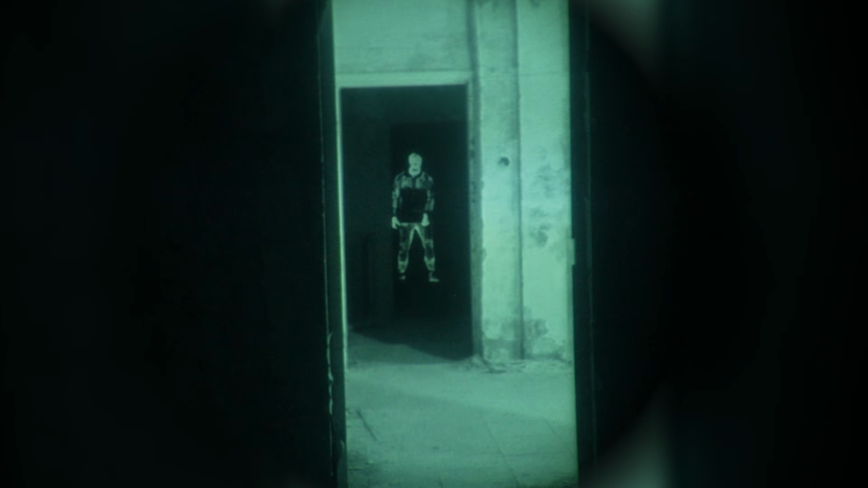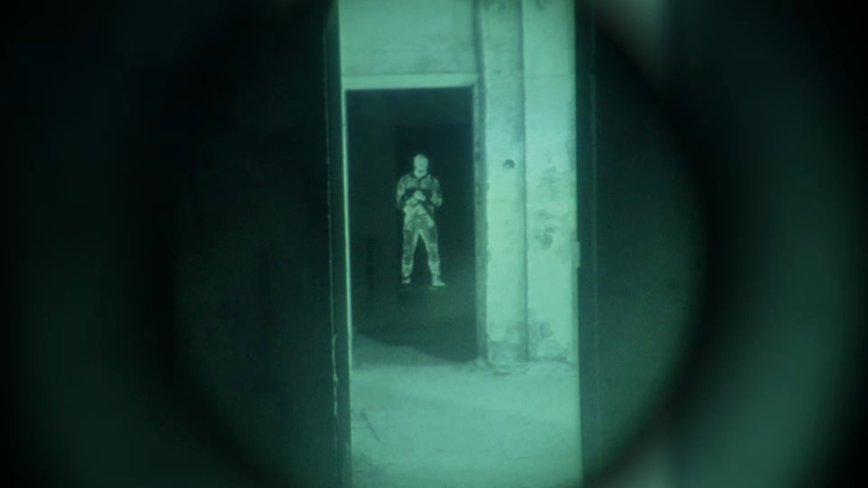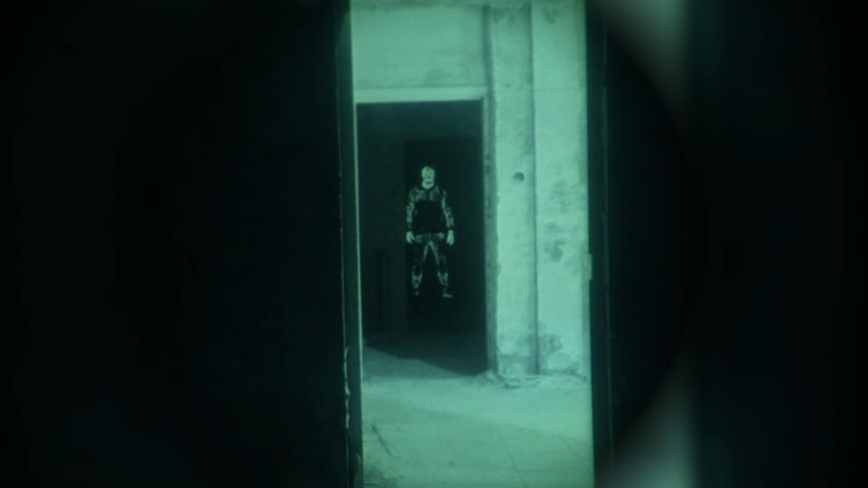Now we have a photonic barrier, so there's a hallway or a staircase which has light in it. We're in a dark spot and there's a dark room in front of us. With the night vision, all I can see is a black doorway. Now, when I turn on the thermal overlay, a person just appears in the middle of the doorway, completely invisible to the night vision.